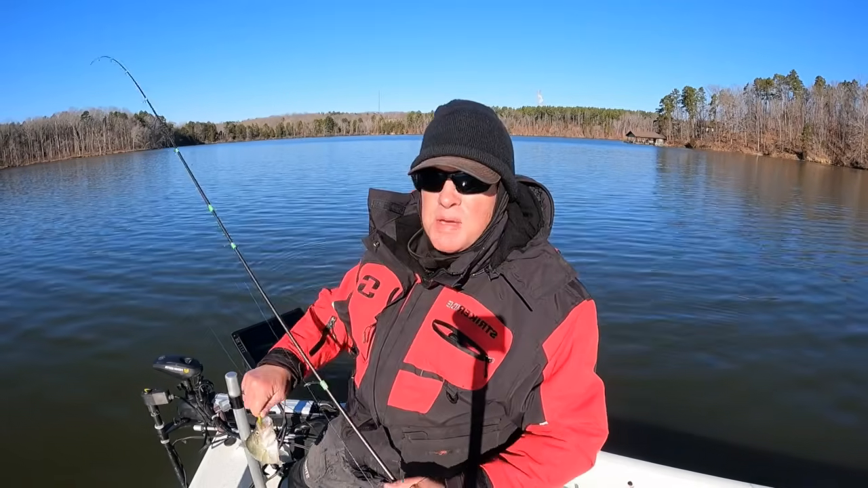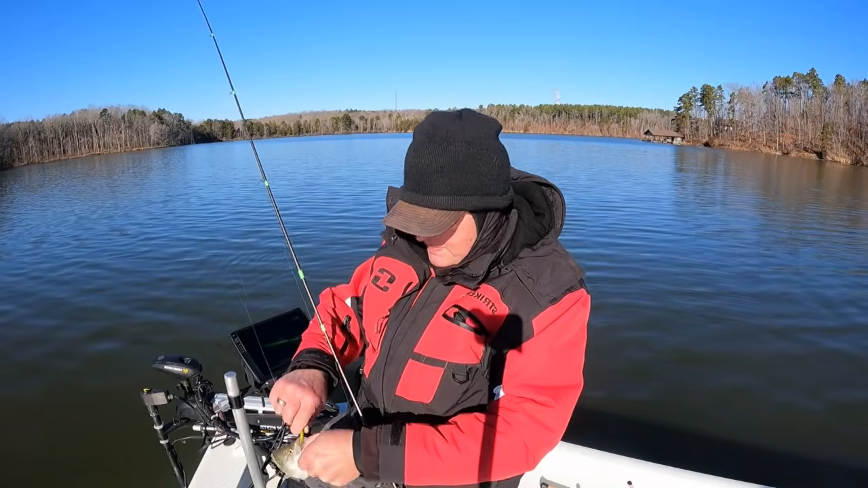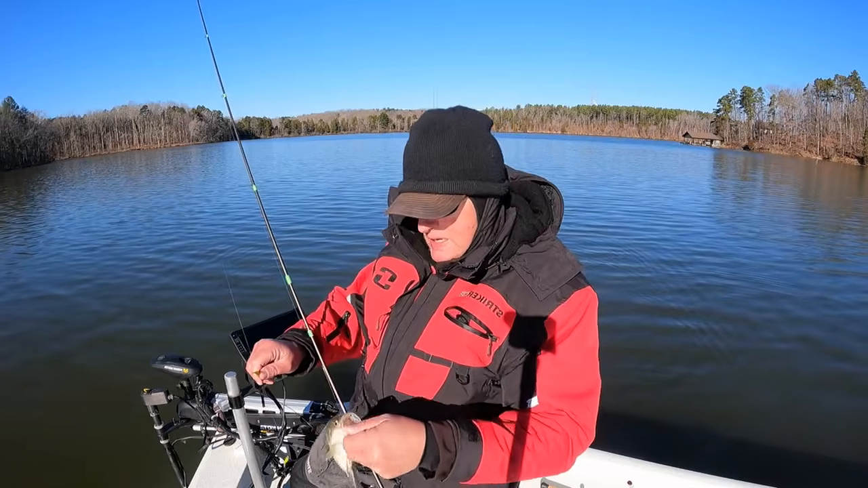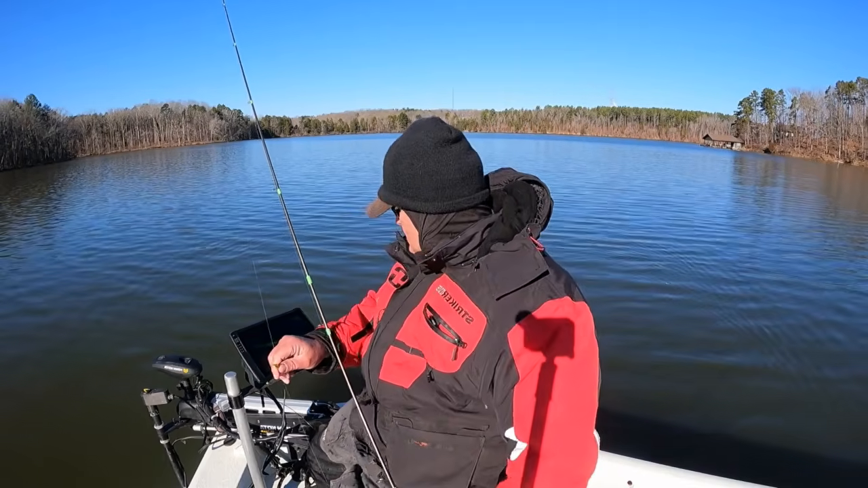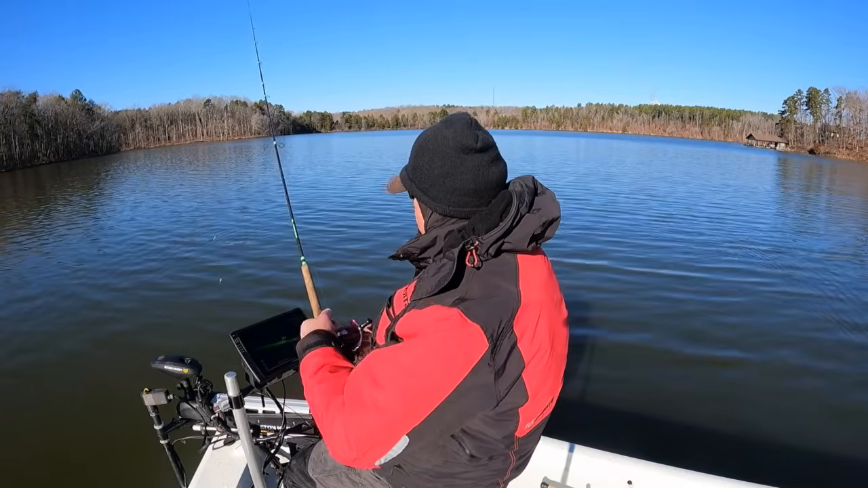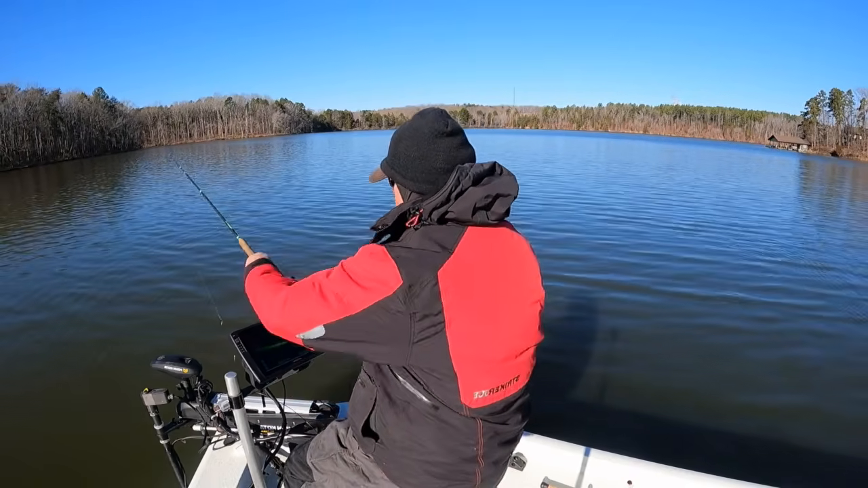Well, looks like the green meanie's winning out, y'all. Another crappie there, about 9 or so inches. Hey, we'll take him today. Yes, sir. Told you it is. We will take him today.